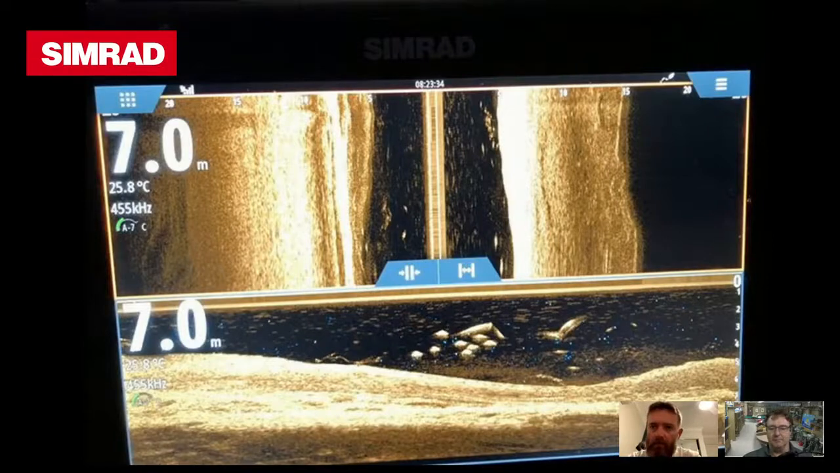Absolutely. And that again just shows you how a lot of people will just run side scan, or always run that down scan. It gives you so much information to tell you what your fish are actually doing.